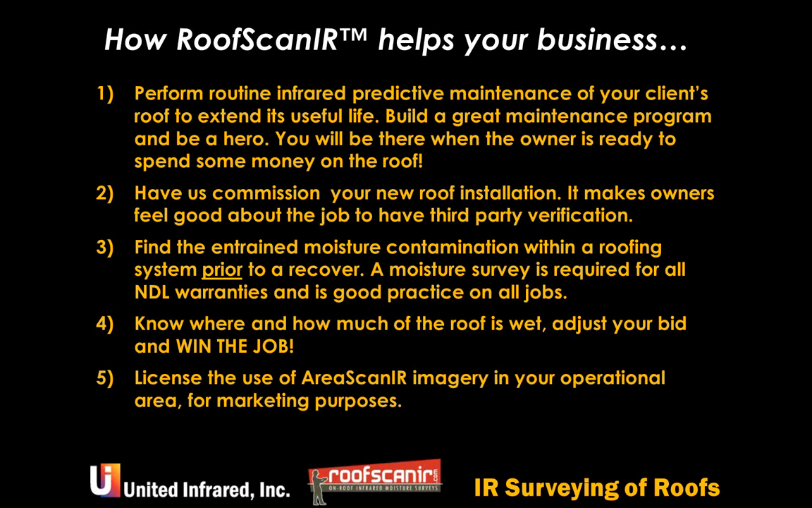And then the other thing is, wouldn't it be nice to know every wet roof in your area? It, again, could be if you're making cold calls and you tell everybody that you're the best roofer there is and you'd like to send one of your maintenance professionals over to take a look at the roof and assess it.